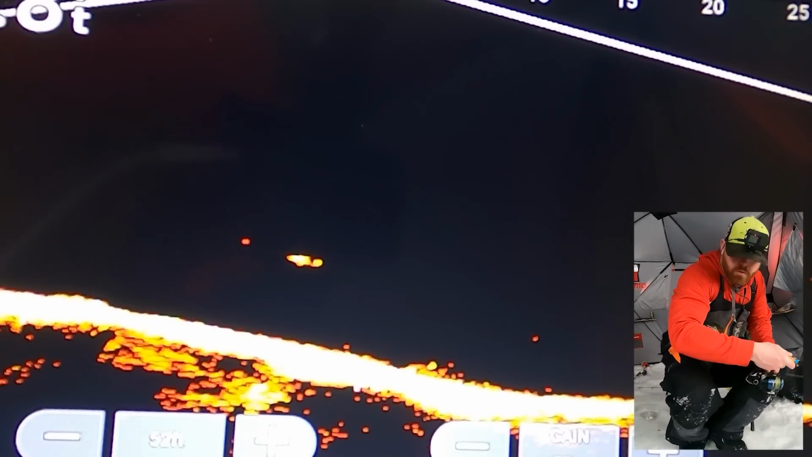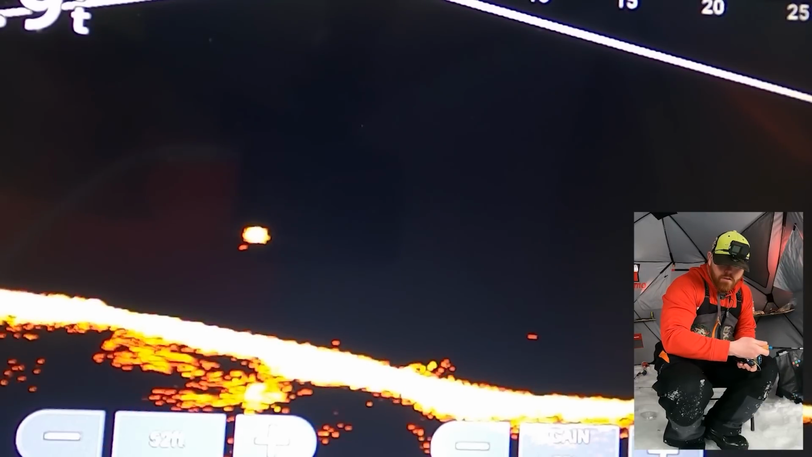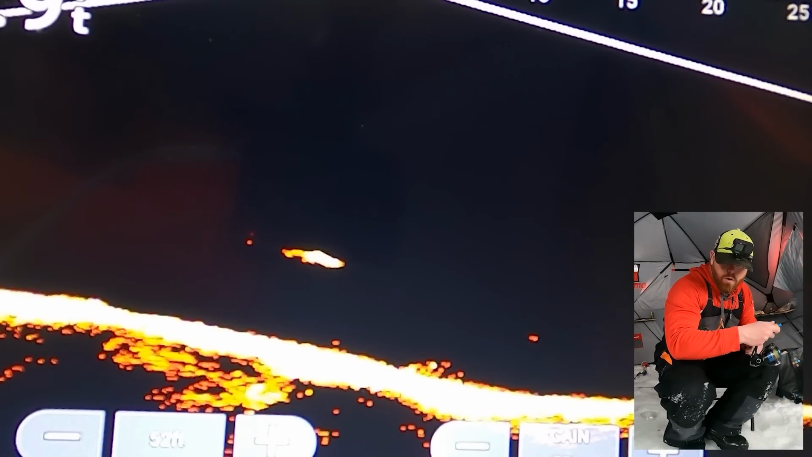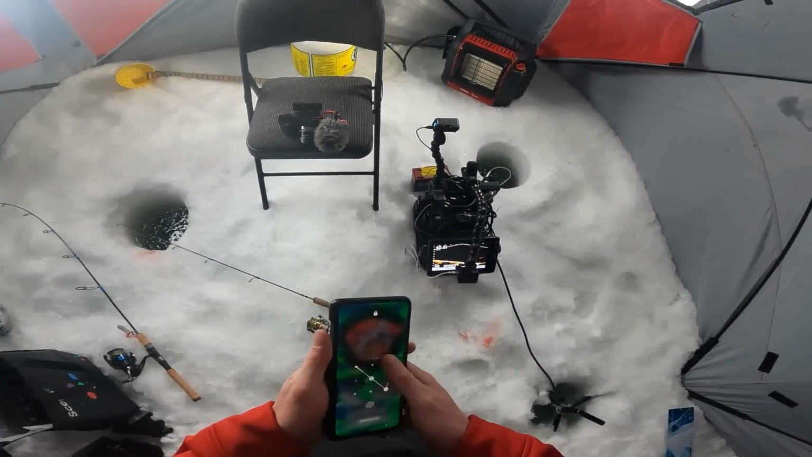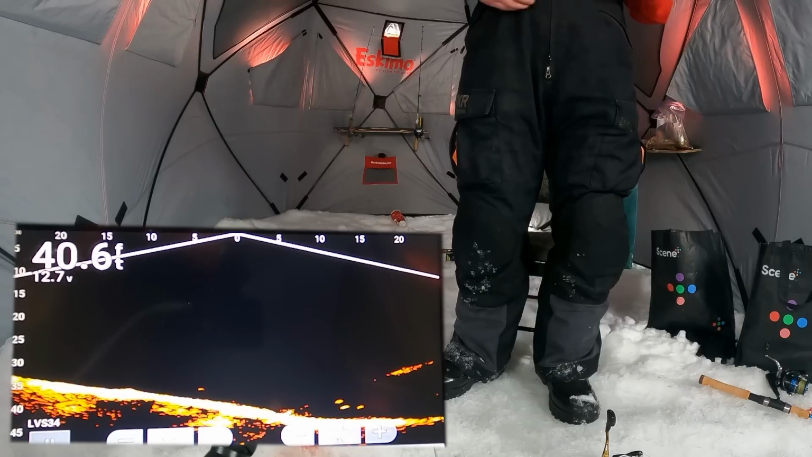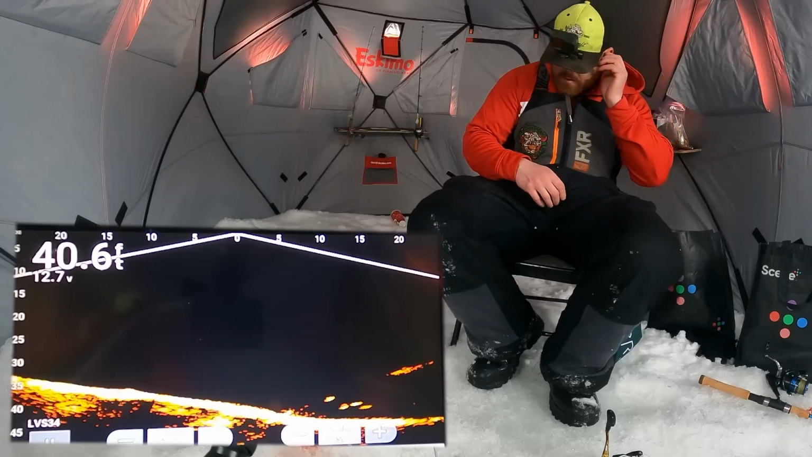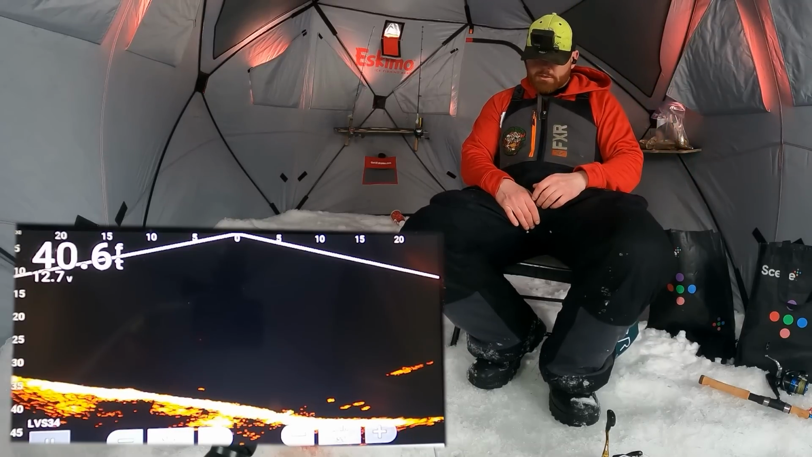Here we go, here we go. This fish is gonna eat. No way. Oh, what? Are you kidding me, bro? Oh, there's a fish. Whoa. Looks like whitefish or something.